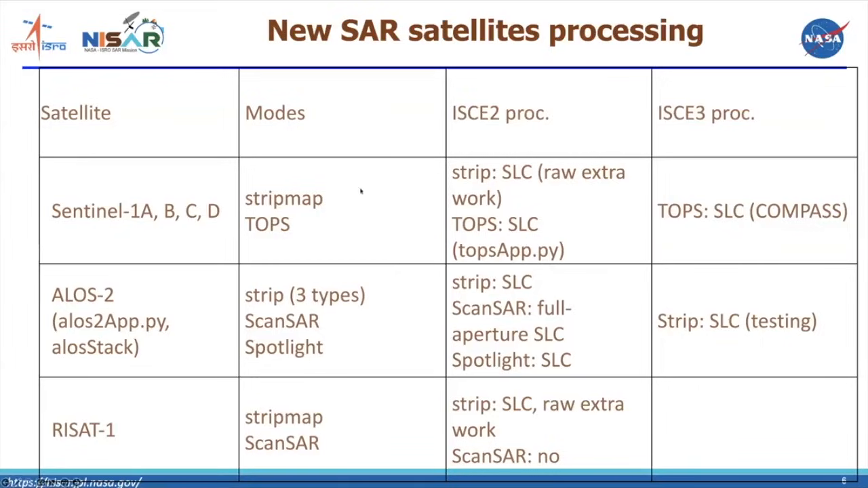But most of the data is collected in TOPS mode. TOPS mode, as Yunjun explained, is a type of ScanSAR with three different separate beams, but it has this scanning method, which makes it extra complicated to process. But it's supported by ISCE2 and by ISCE3.